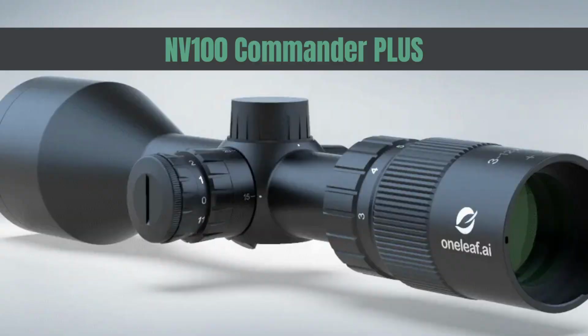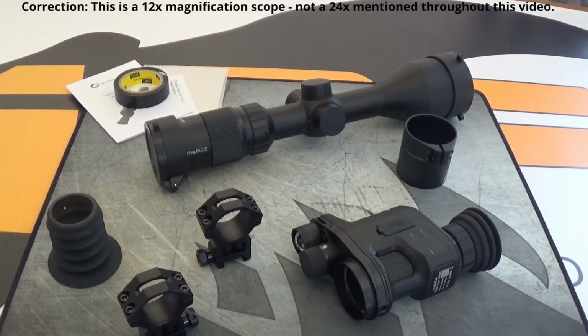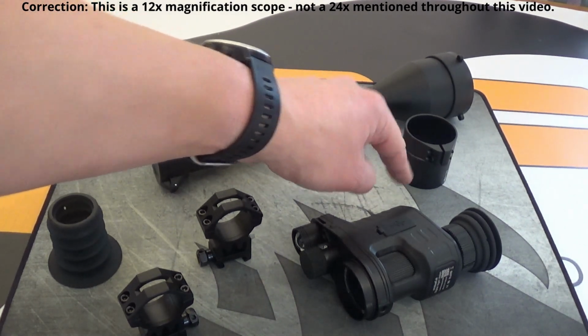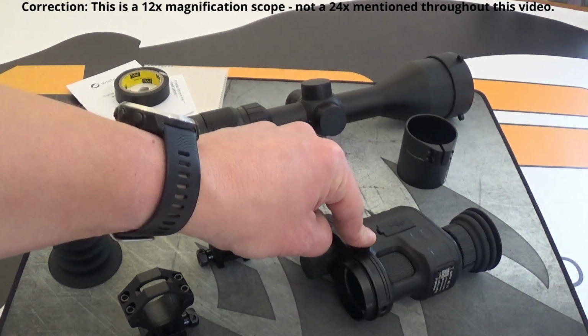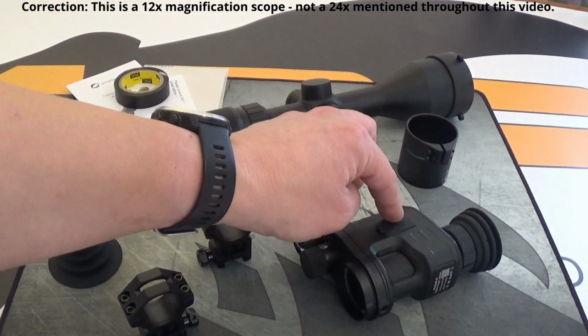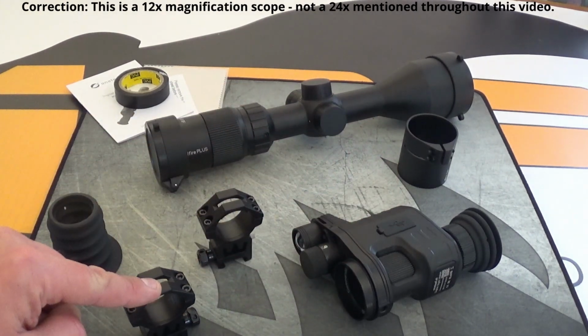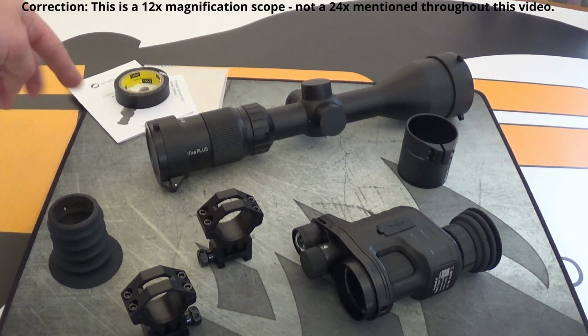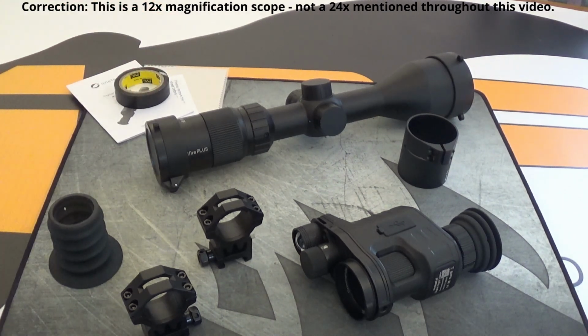This is the amazing Commander NV100 Plus. So, having a look at what you get in the box, you essentially get the scope itself. This is the RapidFire Plus scope. We get a scope attachment, so that's if you're going to use this unit, which is the NV100, with another scope that you may have. So they're kind enough to provide you with an additional adapter there. Got two scope mounts, silicone rubber eyepiece, some shimming tape, some instructions and a lens cloth.